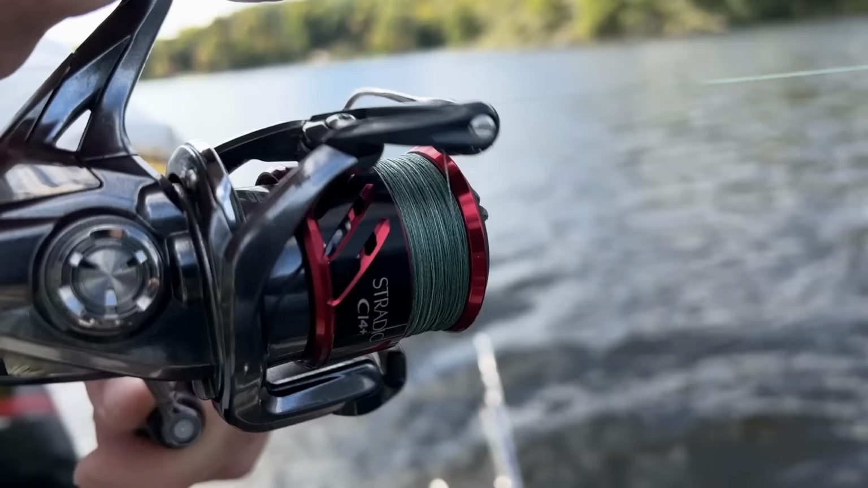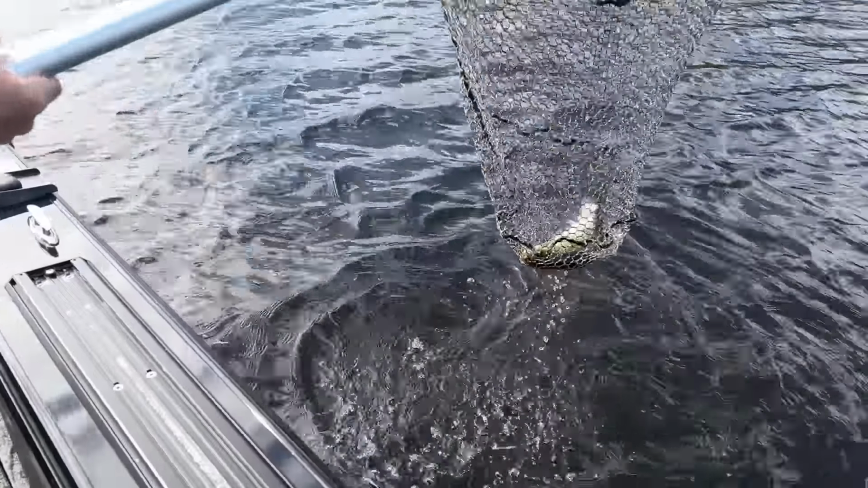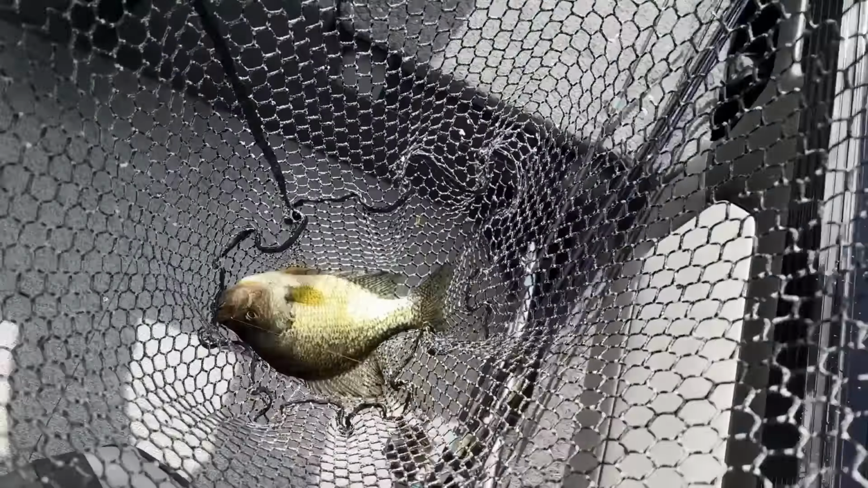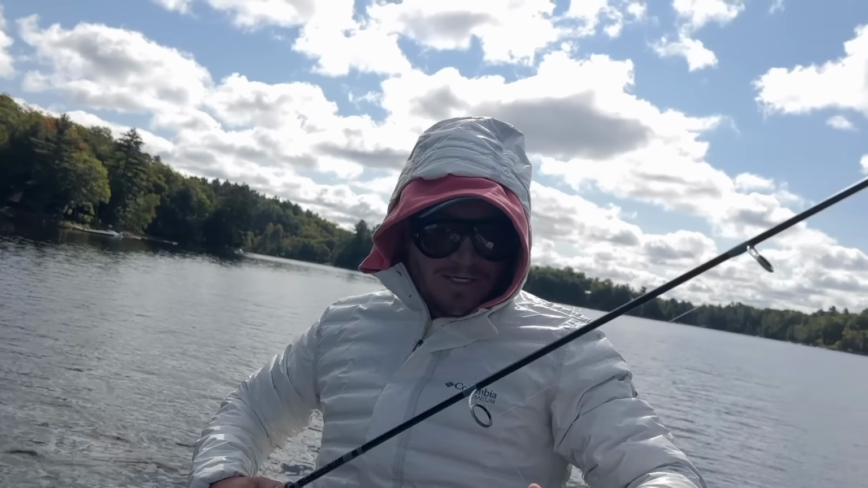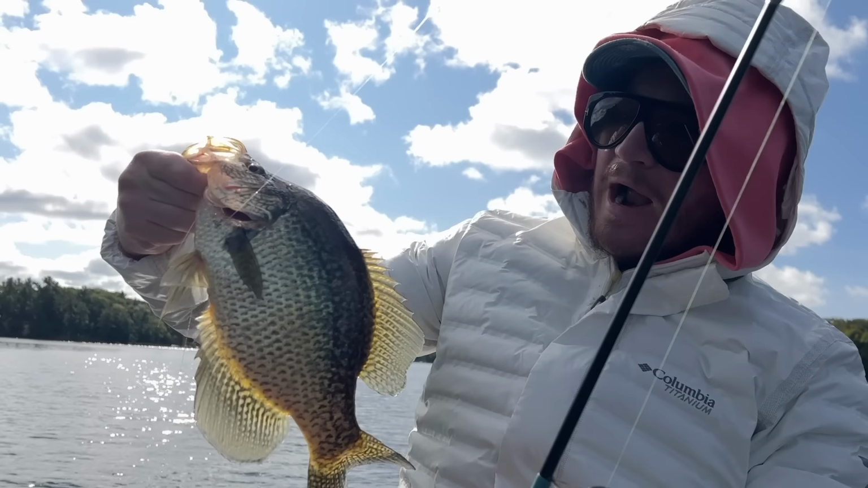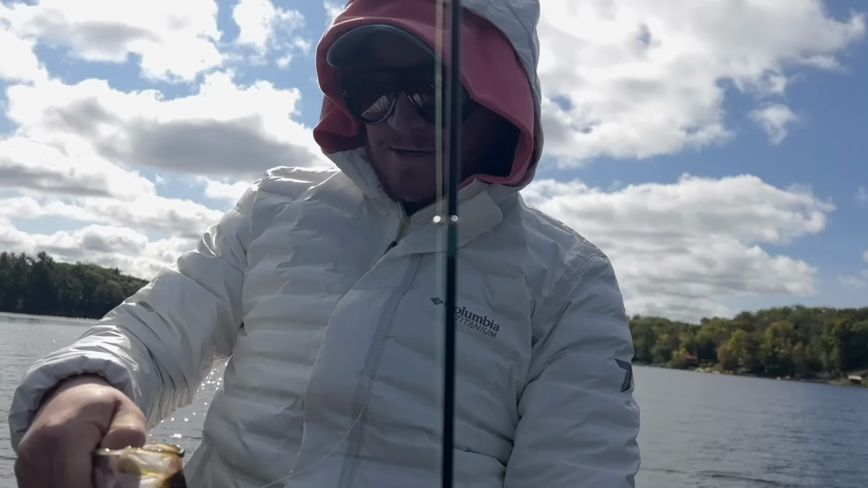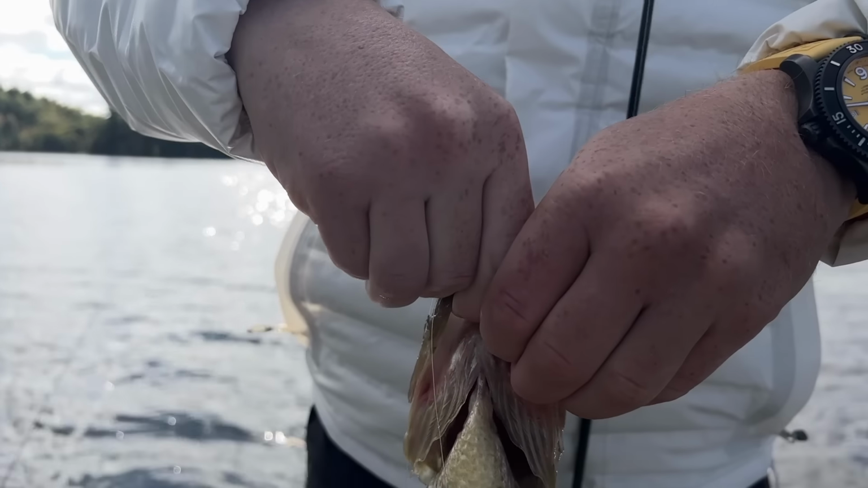Come on, baby. Now, walleye. No, it's a big crappie! That looked like a walleye in the water. Remember we were talking about trophy crappies earlier? That's got to be close to 14, eh? That's a slab right there. Oh yeah, buddy. Hang on. Let me get the hook out of here and show you guys.